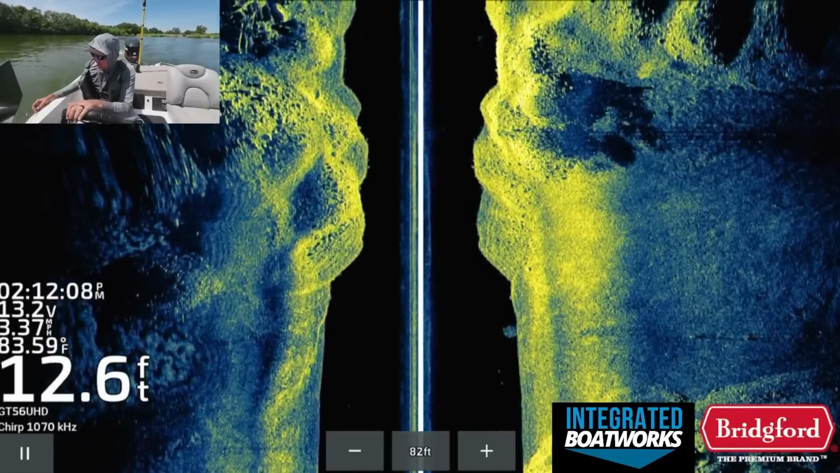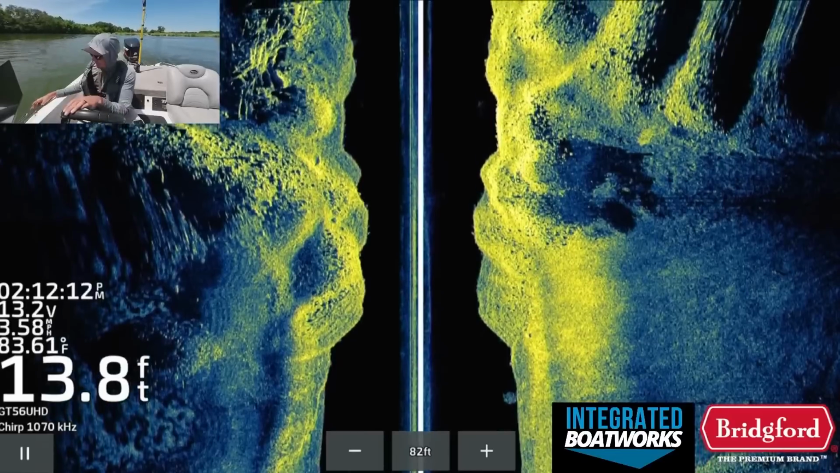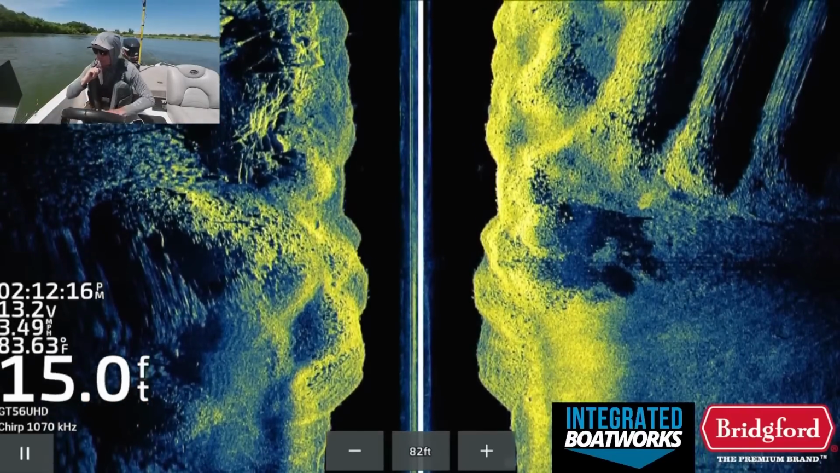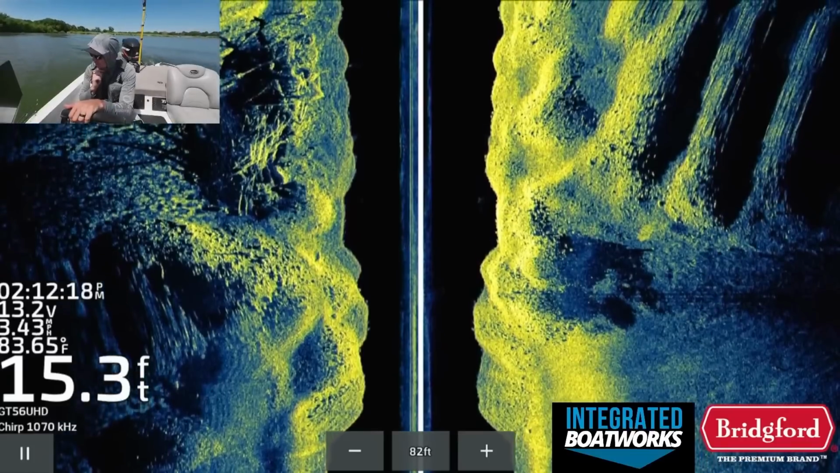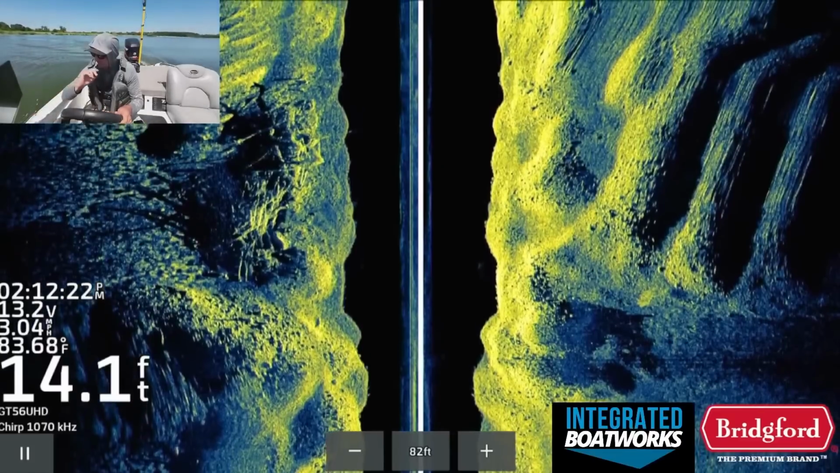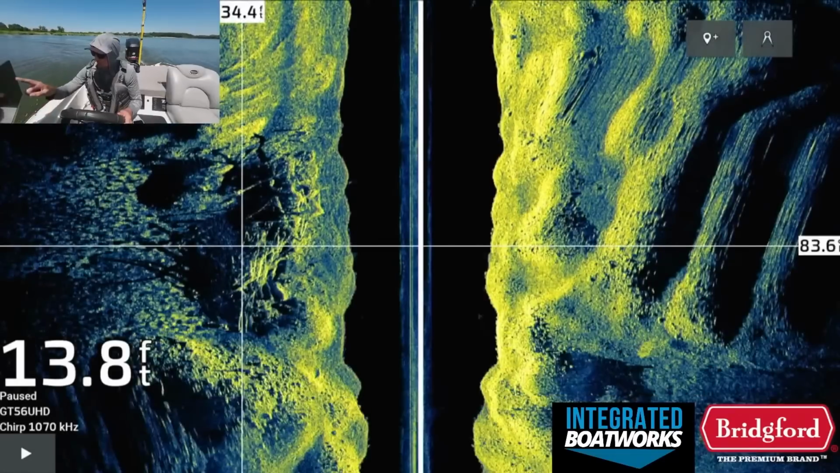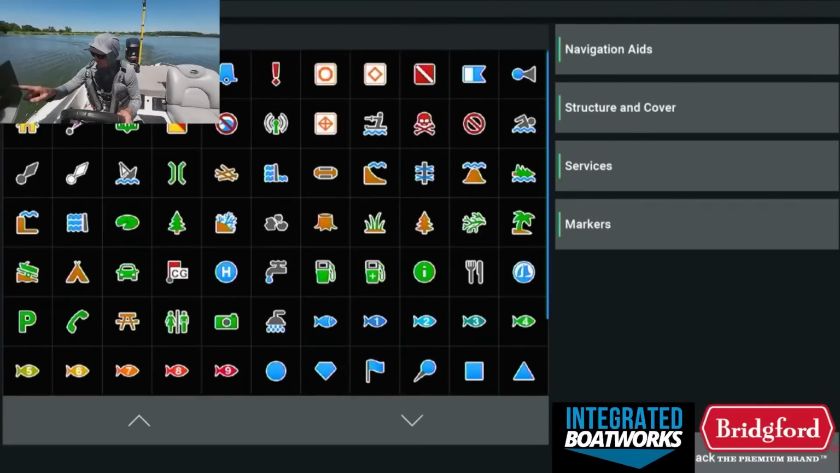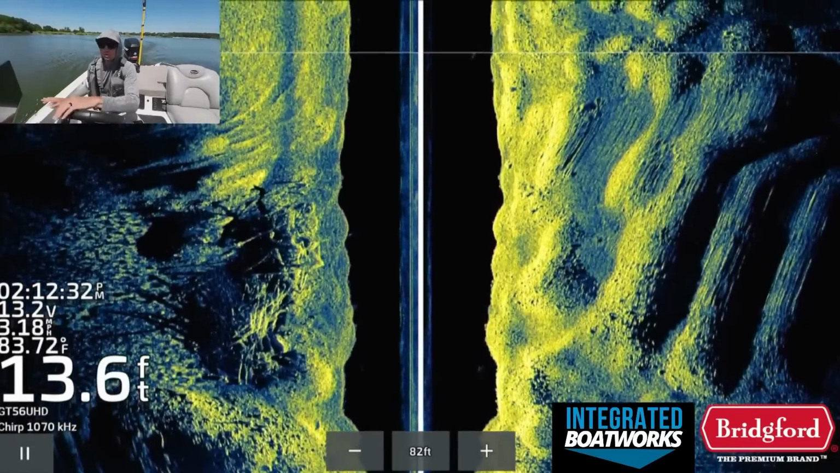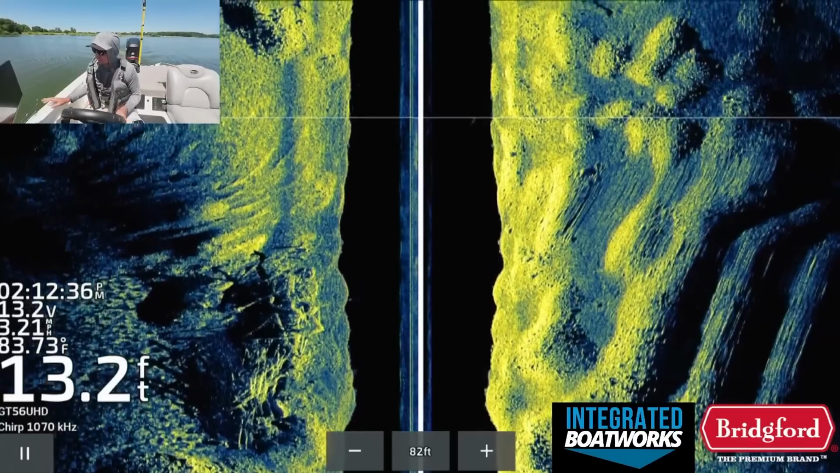There's a brush pile right there. That's really nice. Knew about that one, so there's a big brush pile right there. That's almost too big for what I like, to be honest. It's so big that it's on the left side of the screen. It's almost too big, too much, but we're gonna mark it anyways. We might try it. It's very branchy, so we'll do that. It's almost too much brush, but it's okay.